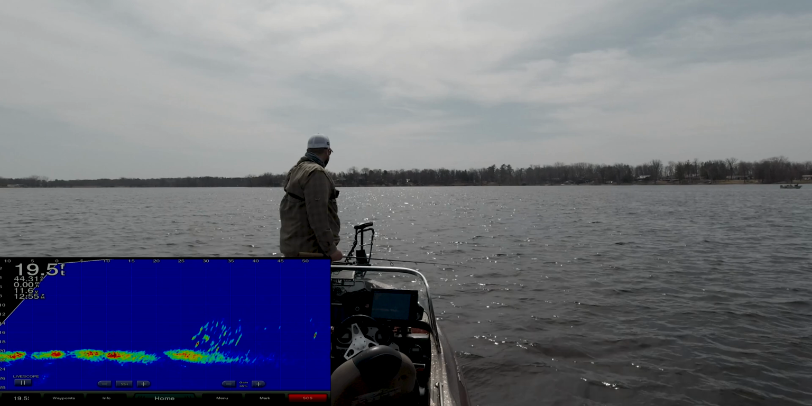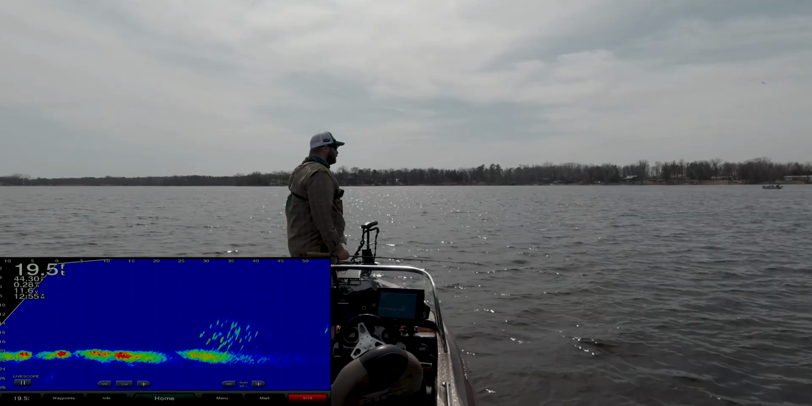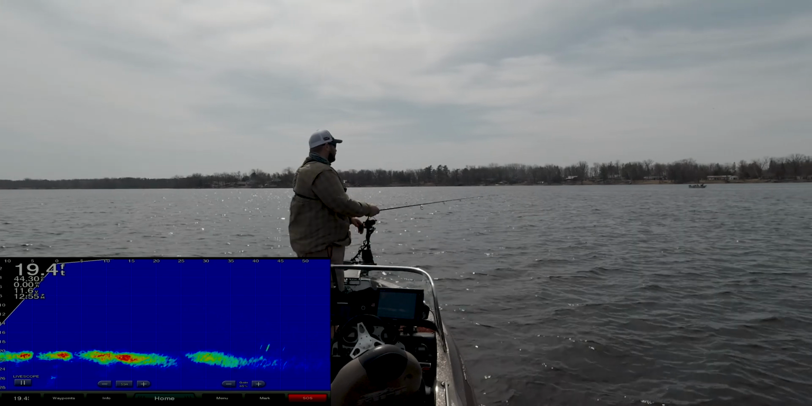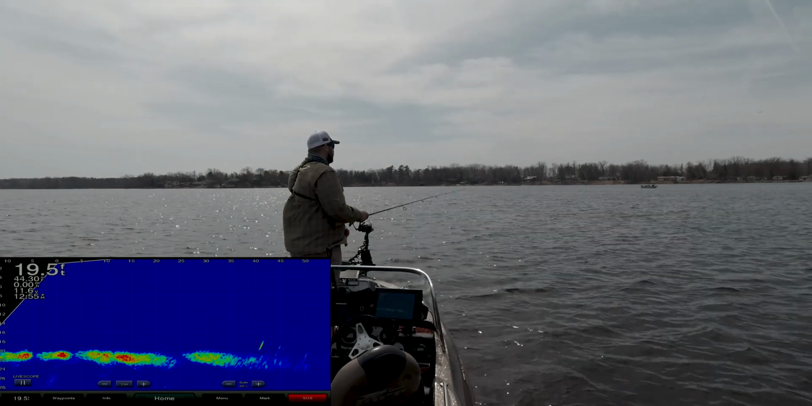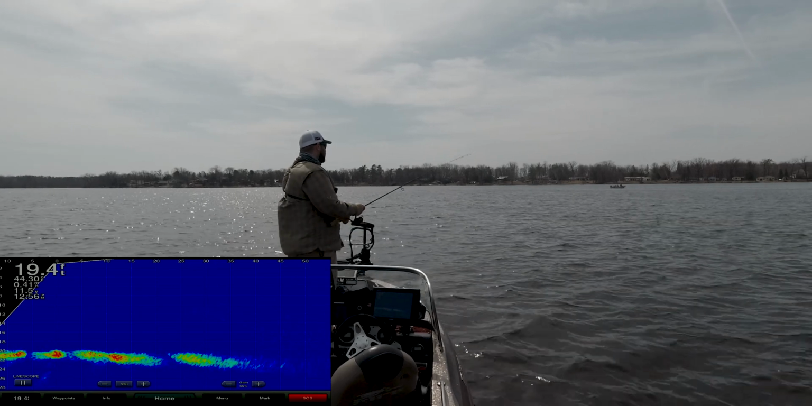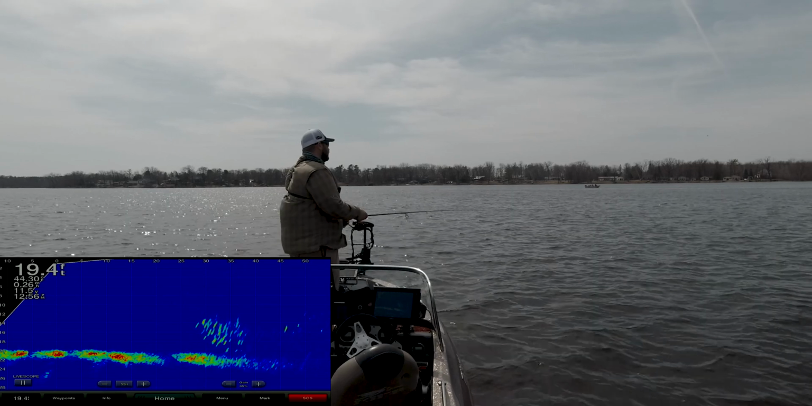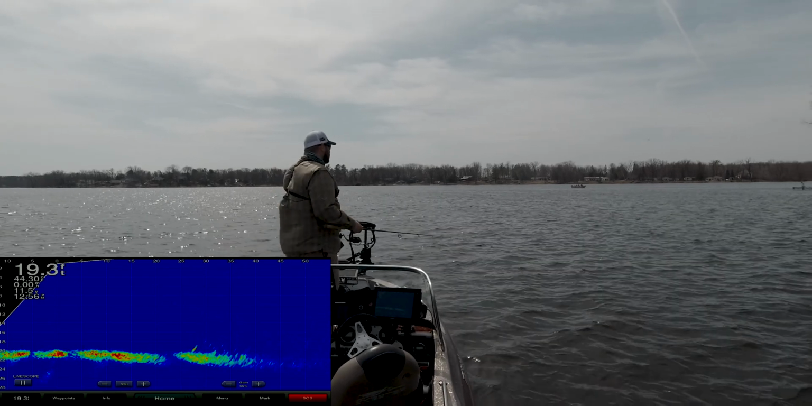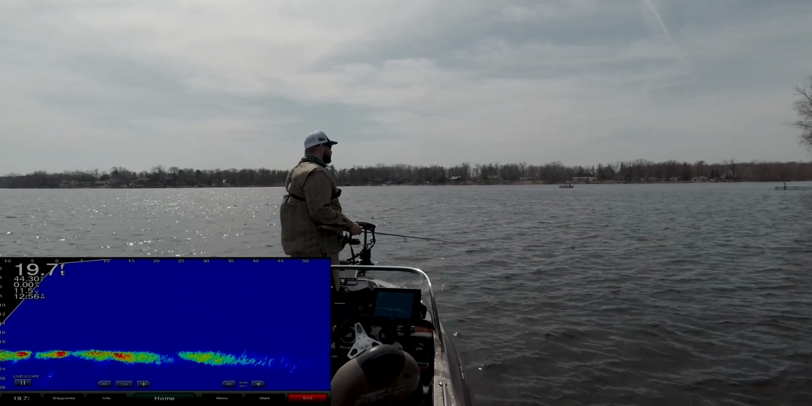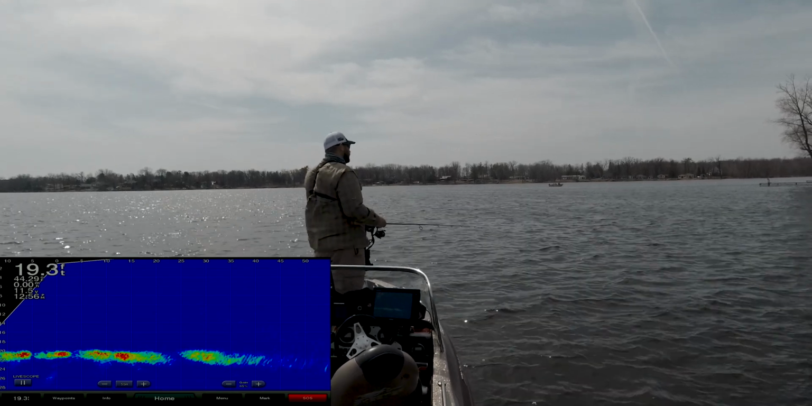If you've got electronics like Livescope, I mean, this is a game changer technology. I've had Livescope on my boat for 3 years now, and I can't fish without it anymore. It's so much fun, but it helps you make sure that when you're fishing, you are fishing where the fish are. You know that there's fish there. Livescope does not lie. If you're seeing fish on Livescope, they are there.